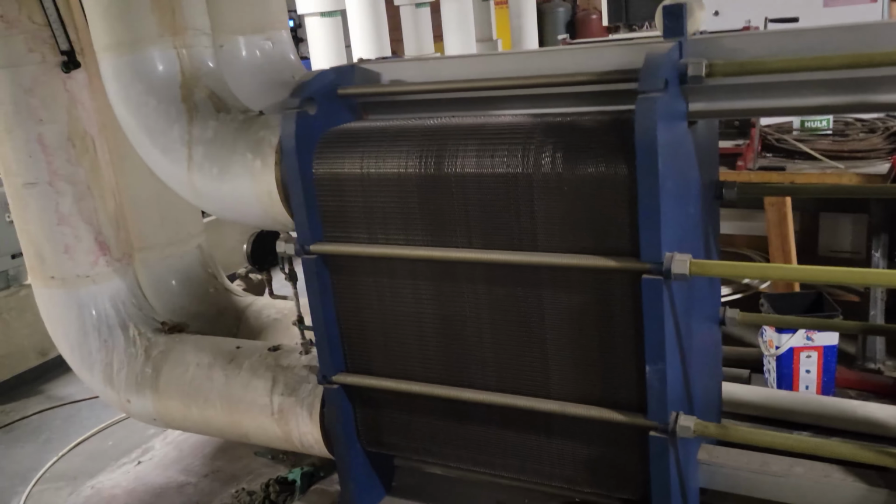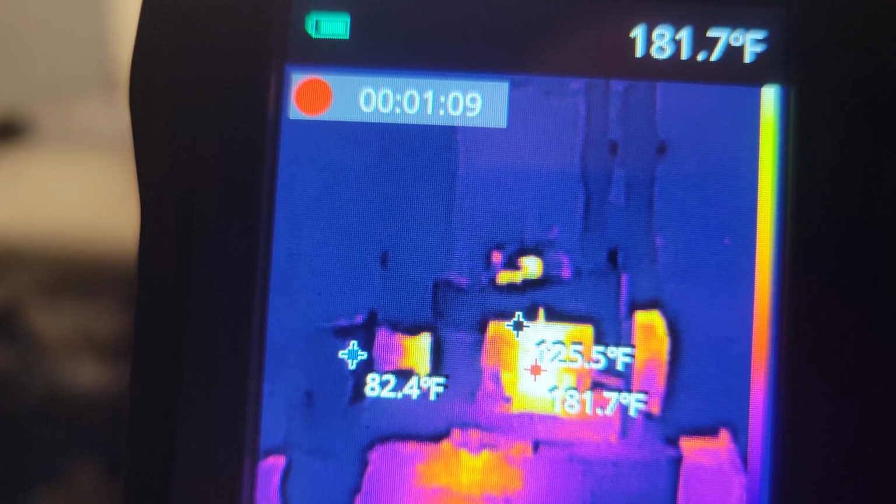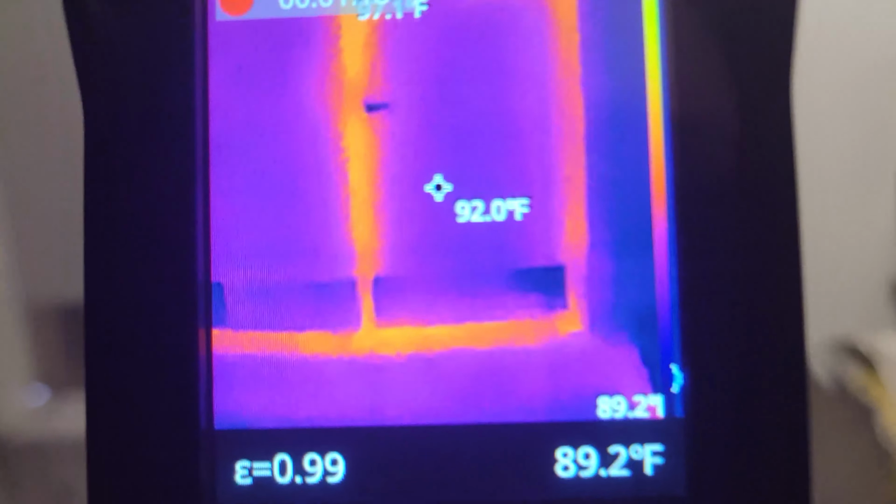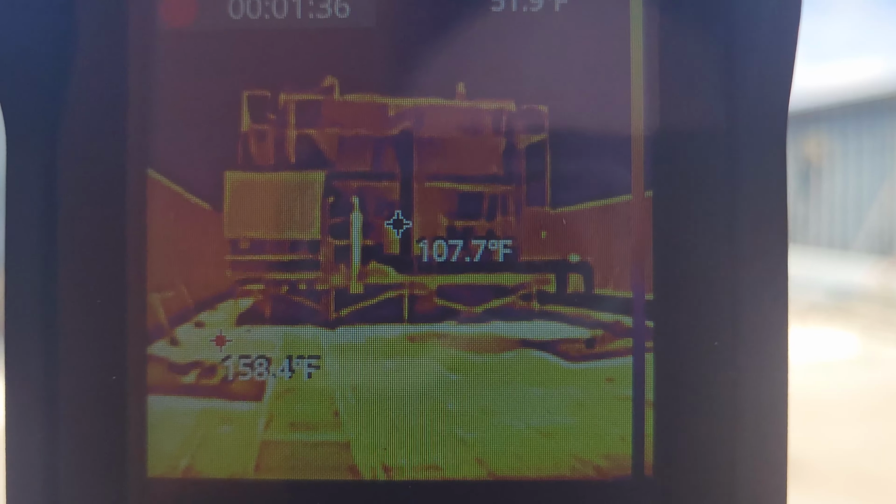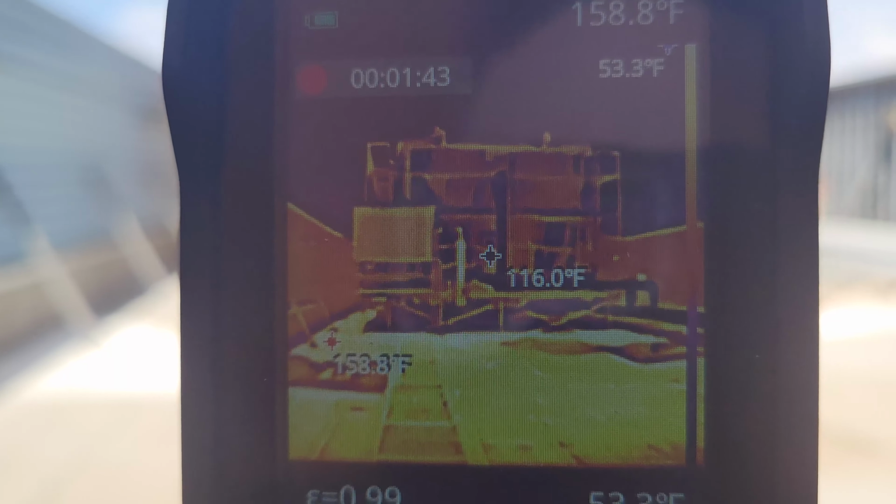Over here we got our heat exchanger. You can see that's nice and cool, 72. Here we've got our pump motors. You can see which ones are on, how hot those guys are actually getting. Let's check out here. Just through the doors we can see how well we are insulating there. And we got our cooling tower. And we can see all the temperatures we got on that. Hottest spot is actually just the roof of the building.